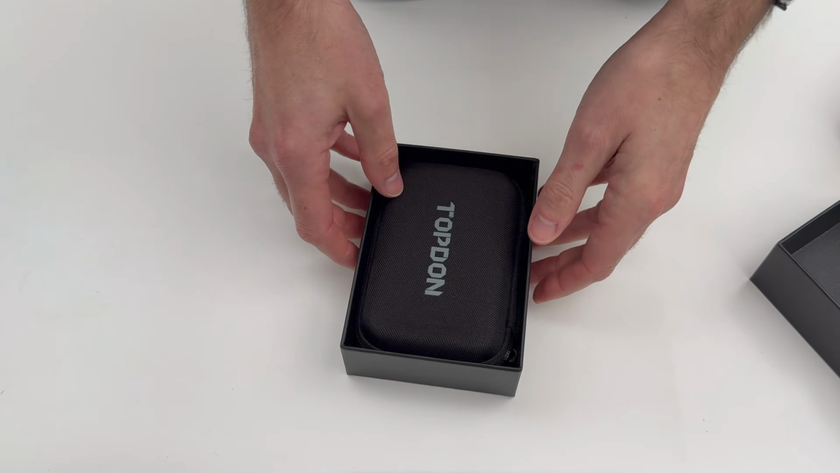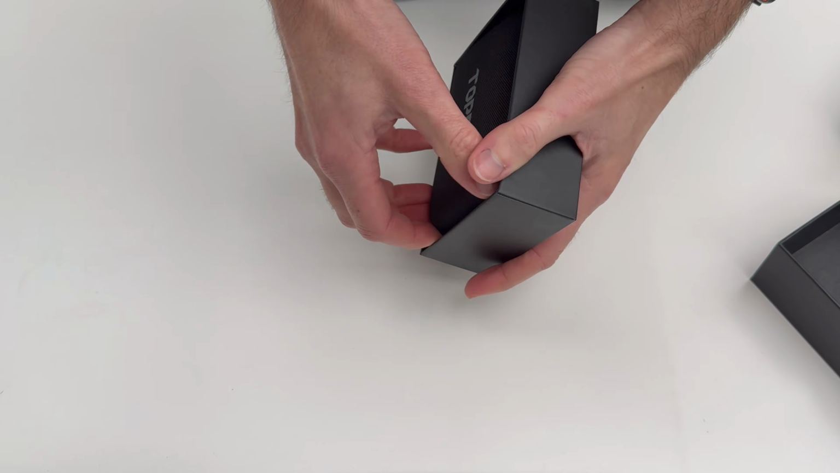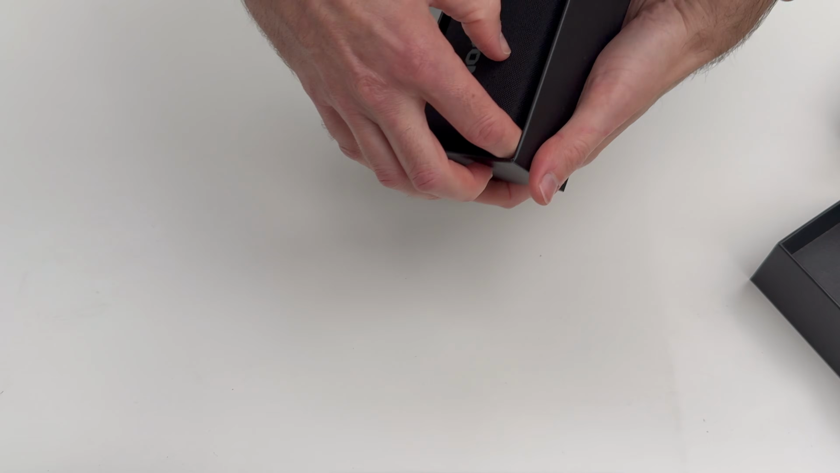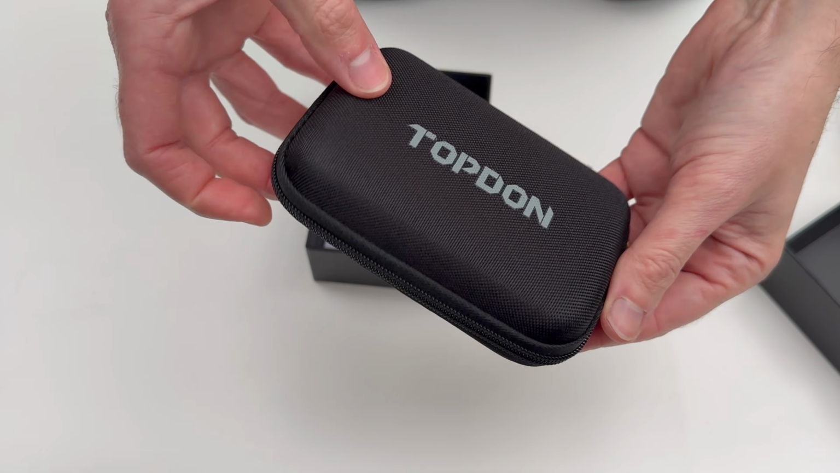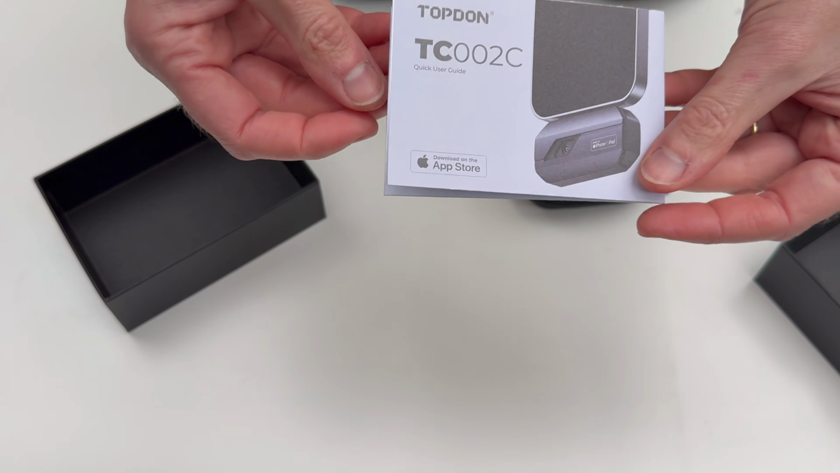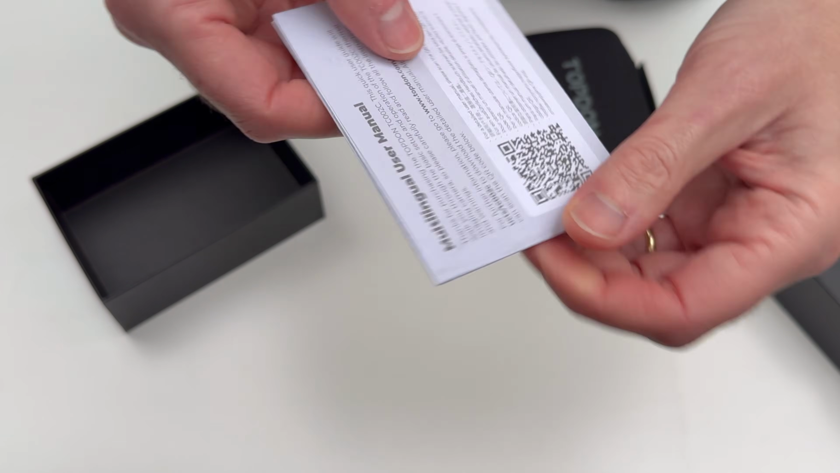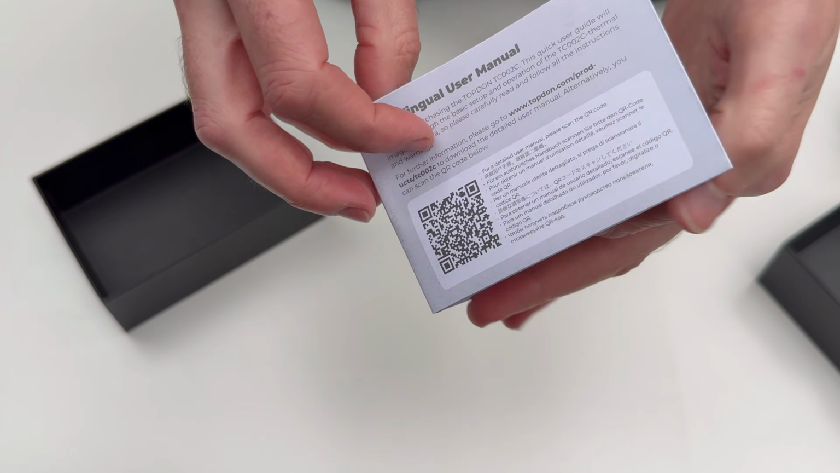So open the box and you get this neat little carry case. I can get the thing open. Which is lovely, and then inside there we've got some instructions and a QR code and all that sort of stuff.